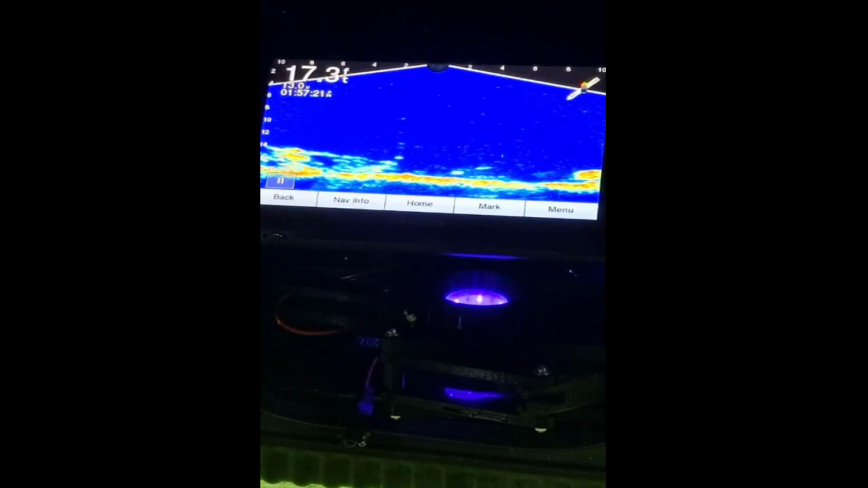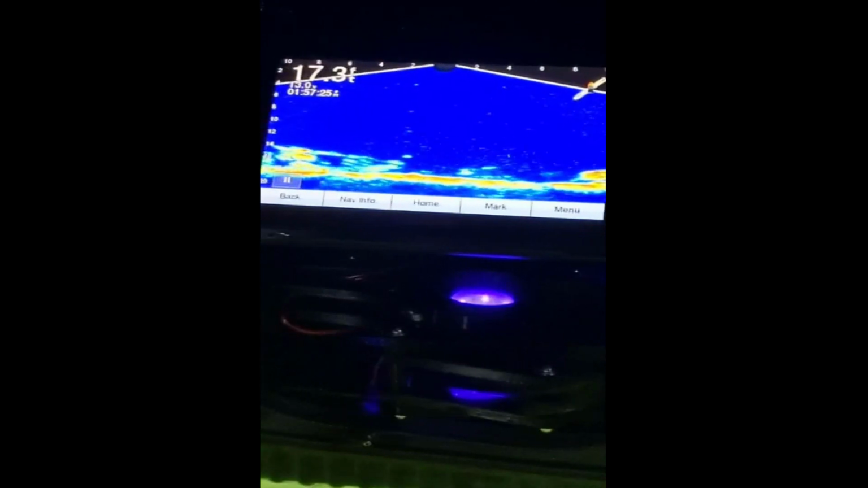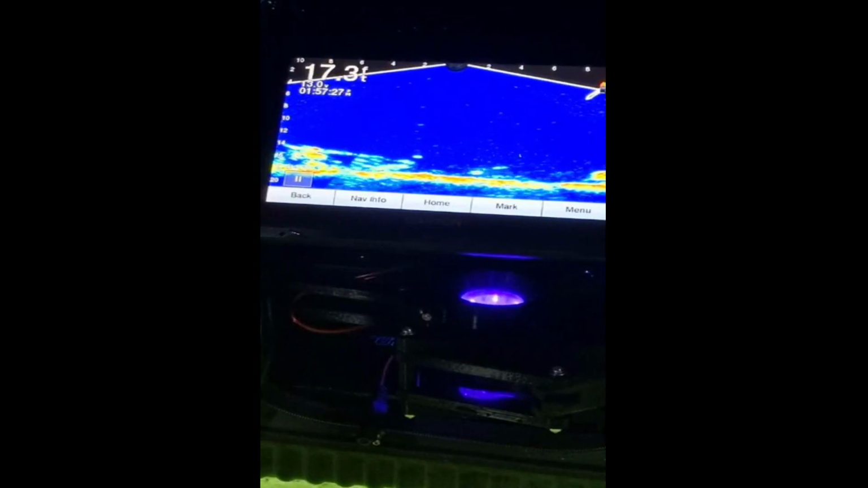How many amps are your batteries? 30. Both of them are Amped Outdoors, 30 amp hour lithium batteries. How long do they last? About 15 and a half hours, depending on brightness. Basically between 50 and 100% on an Echo Map 93 SV, you're going to add or subtract about a quarter of an amp an hour.